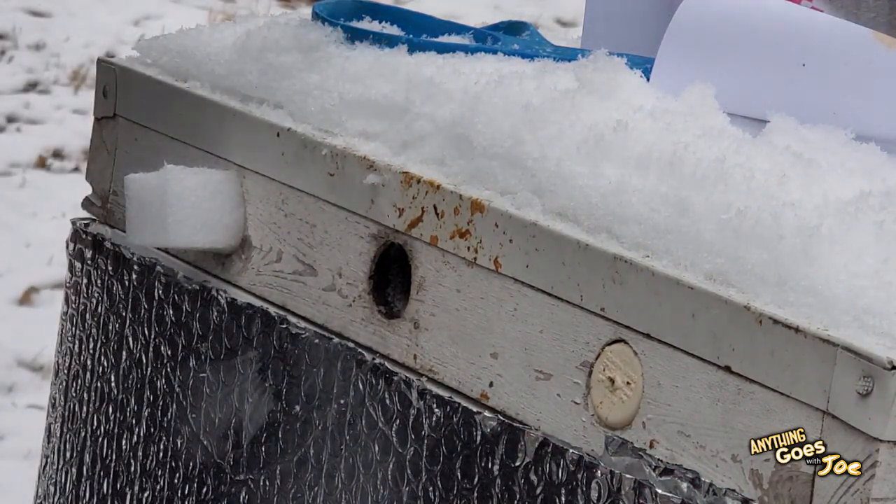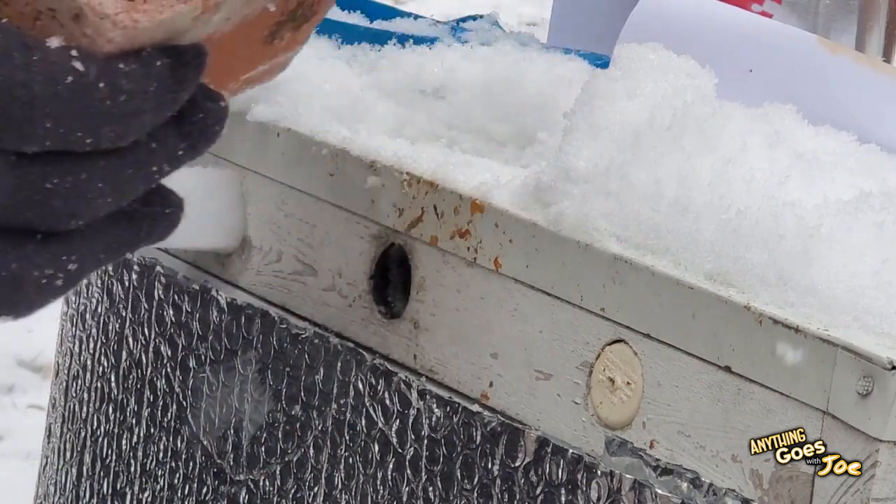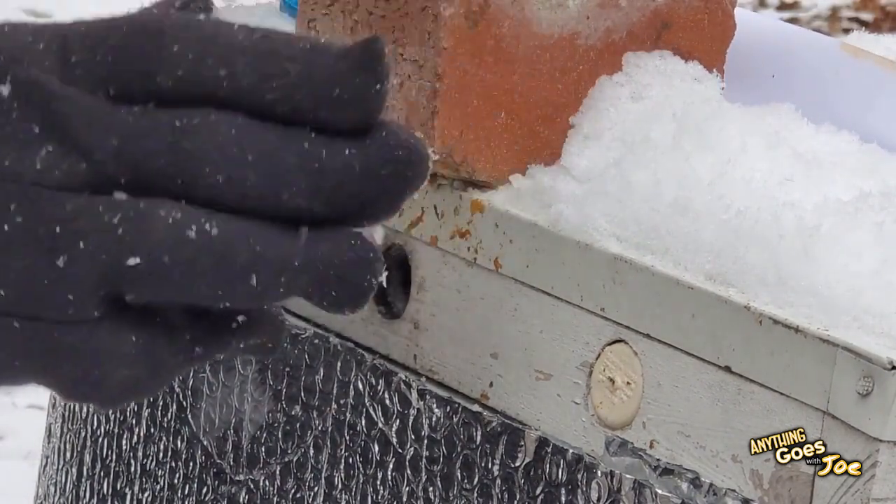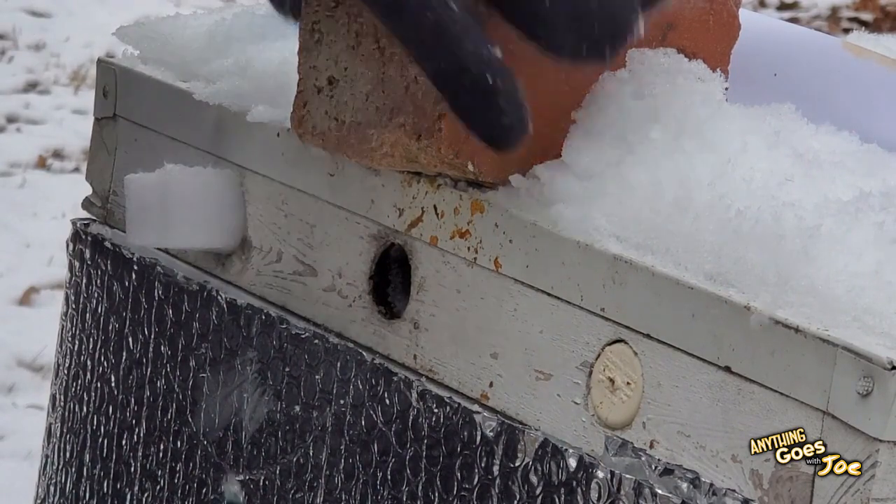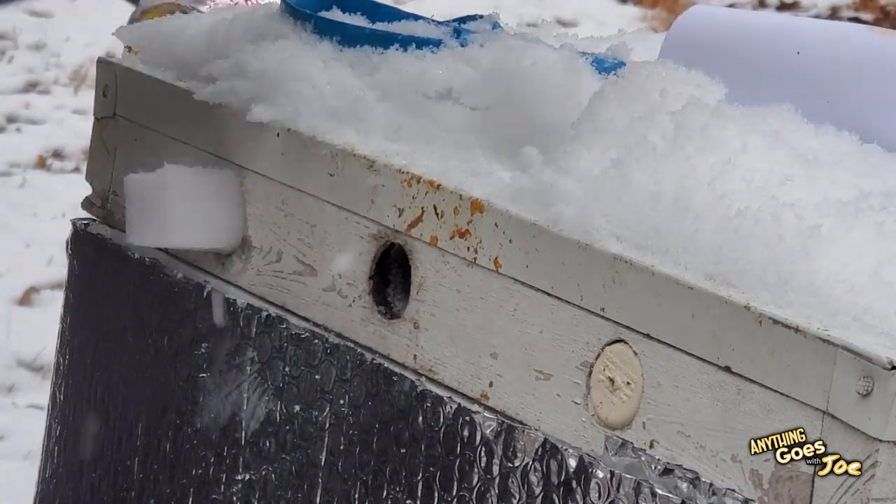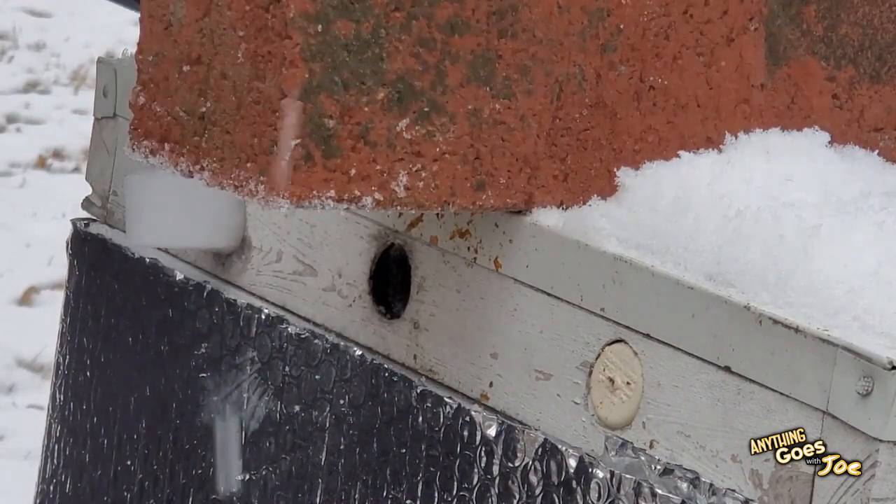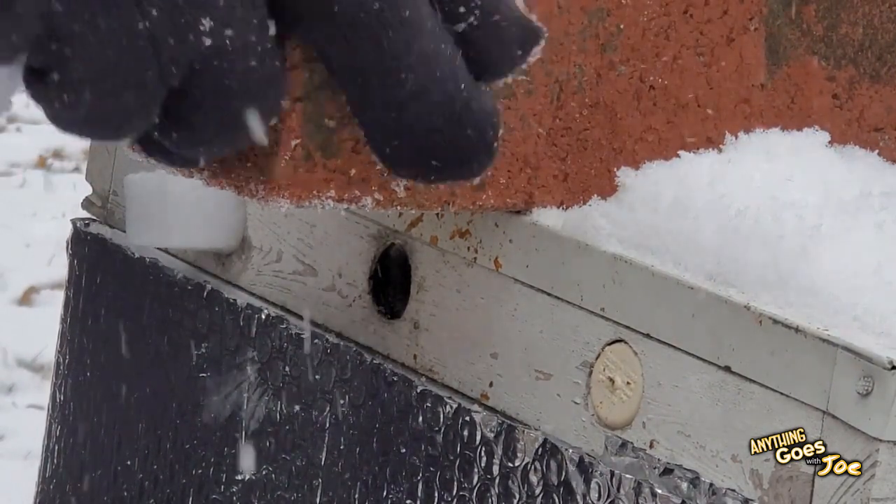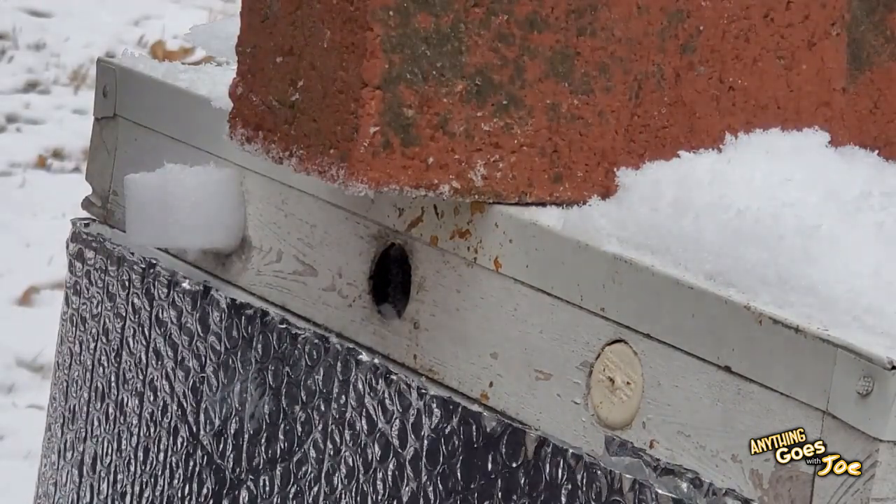You know what? I'm going to take this guy right here. Cover that just a little bit. Actually, you know what? Let's just do this guy here. Put that right here.